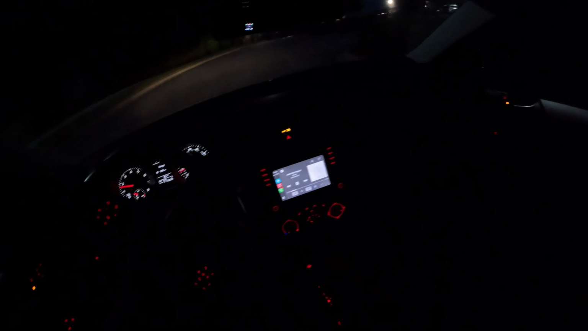Today we are on a POV drive, driving to the gym, but today is actually the night. Yesterday I worked out in the morning. It's a Monday, and I usually go in the mornings because I go to work later than usual. But on Tuesday I go to work at 8 o'clock, which means I don't want to go that early to the gym, so I just go at night.